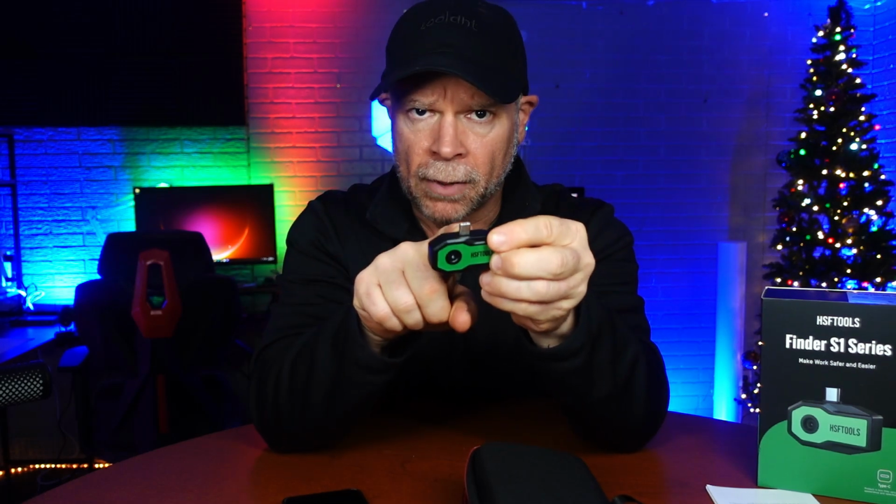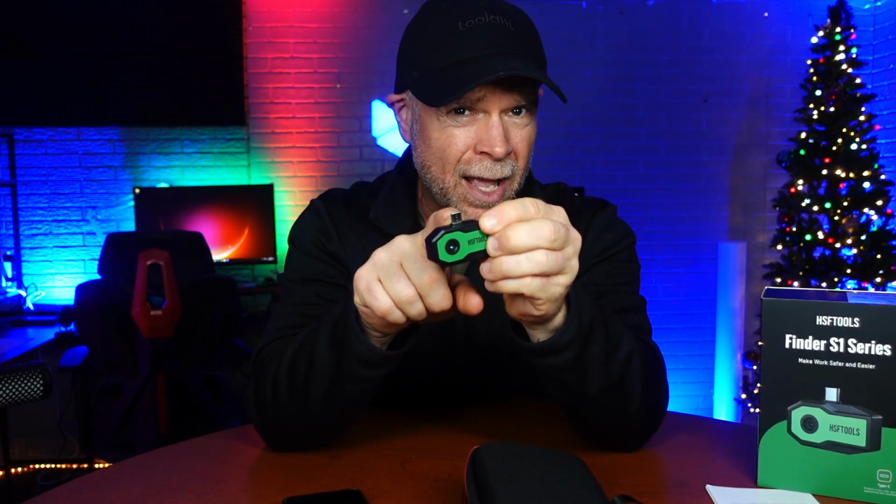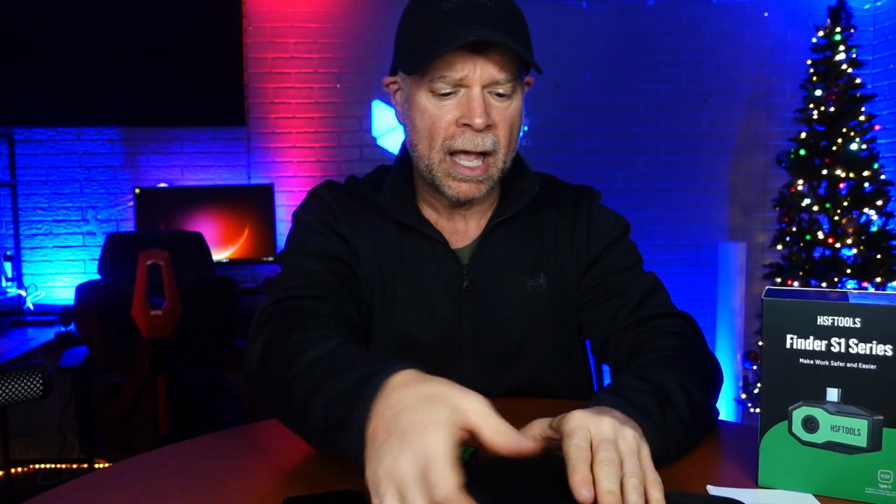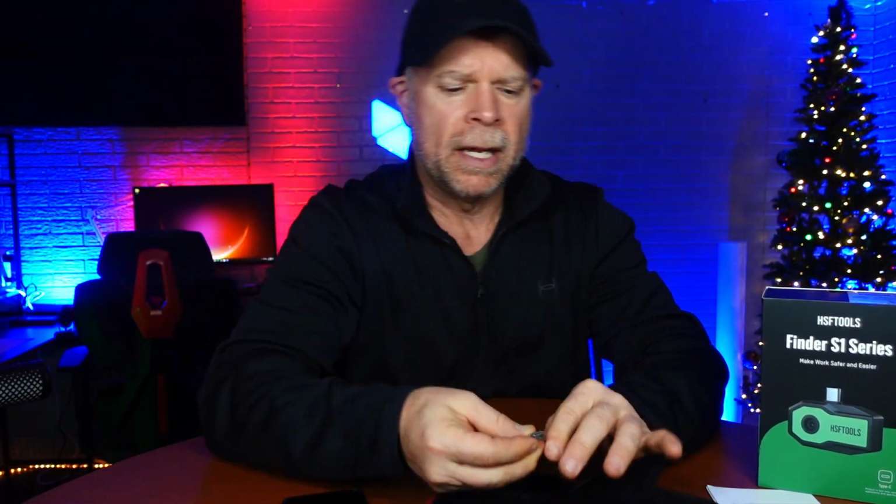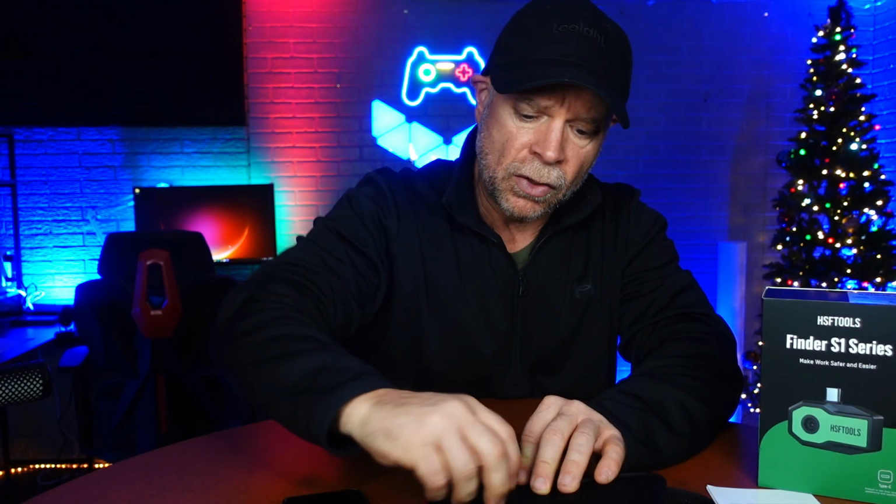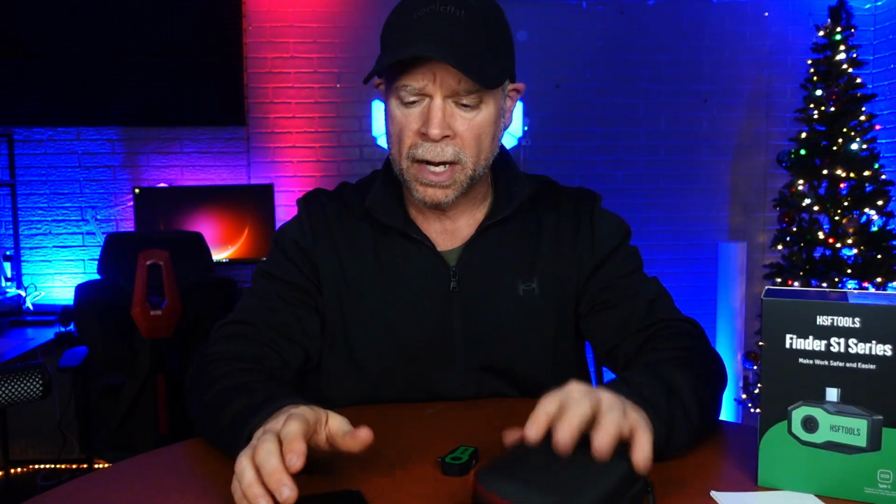Now, the camera is just Android plug-in, right? So it's just Android plug-in. We do have an extra adapter here, but it is not Lightning. It is just your USB-C. So it's just going to be a USB-C camera, basically for your Android products.